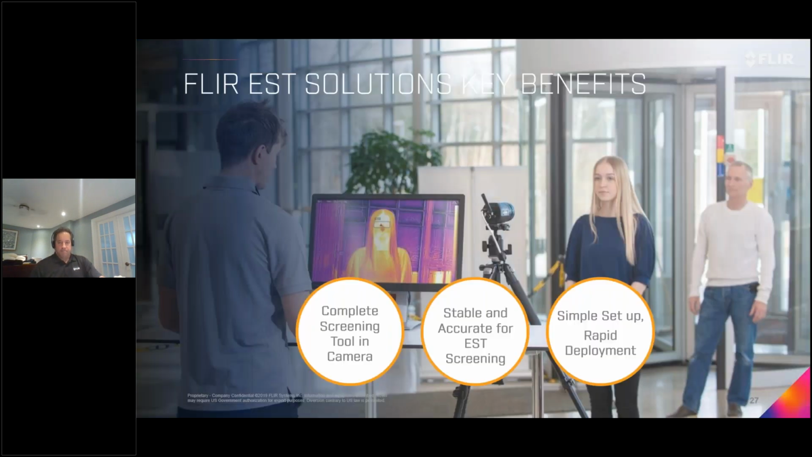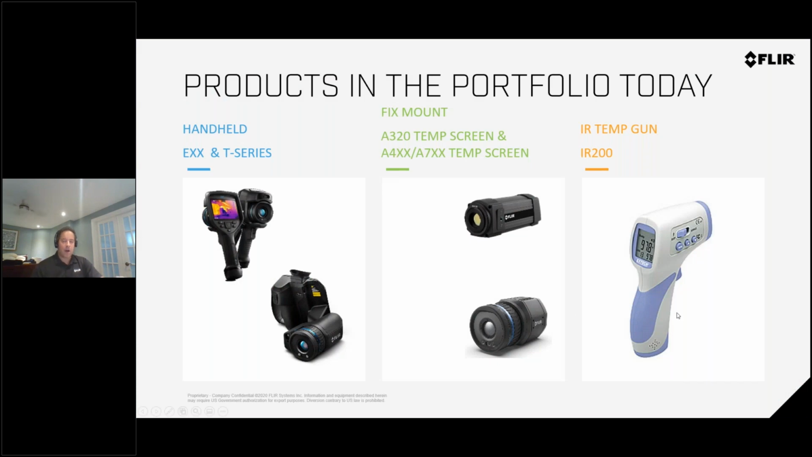So the benefit of our system. We have a solution for everybody. There is no limitation. We have a handheld temperature gun, fixed cameras, handhelds of all types. The cheapest solution we offer is the IR200 temp gun, which only measures forehead temperature. The problem with this system is, and it's a good unit, but you're under the 2 meter guideline recommended by the government. Whoever is going to be using this must be wearing a protective shield and mask and PPE gear, because you are inside the 2 meter guideline, and you're exposing the unit to contaminants as well. Versus the handheld cameras, you can do all this safely from 2 meters or beyond.